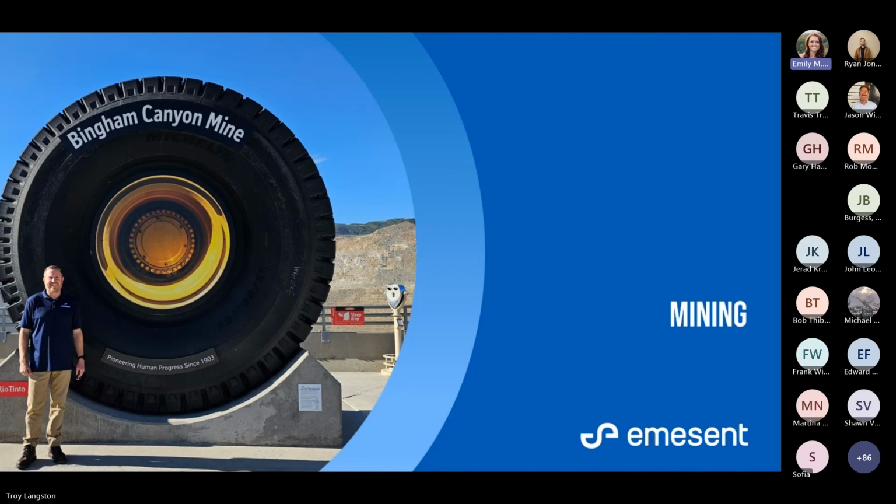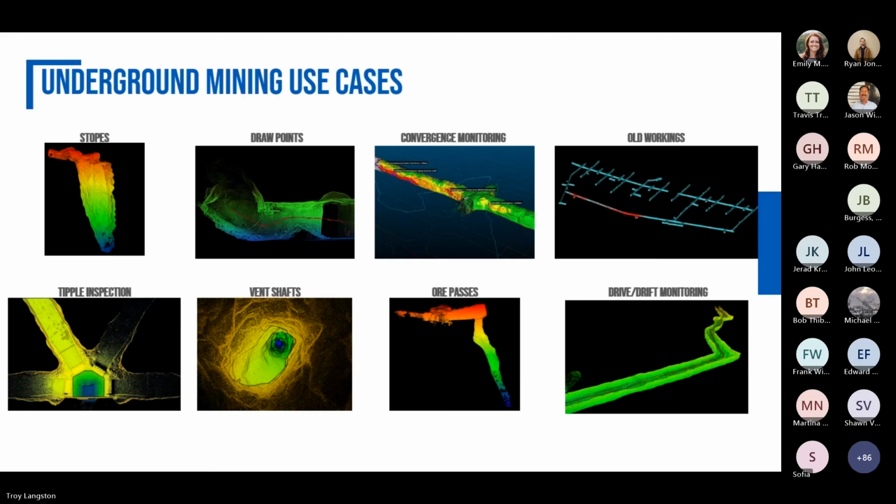Rio Tinto is one of our users with Monson. Underground use, there's really no place where we haven't found a good use case at this point. So stopes is probably the number one use case that we have because it's just so effective. You can't get people in there, and using a CMS takes a long time. They're expensive. We're replacing CMS left and right now because it's much more cost effective, and the time it takes is maybe 3 minutes to do this instead of, I don't know how long CMS is taking, but I know that it's quite a bit longer than that.